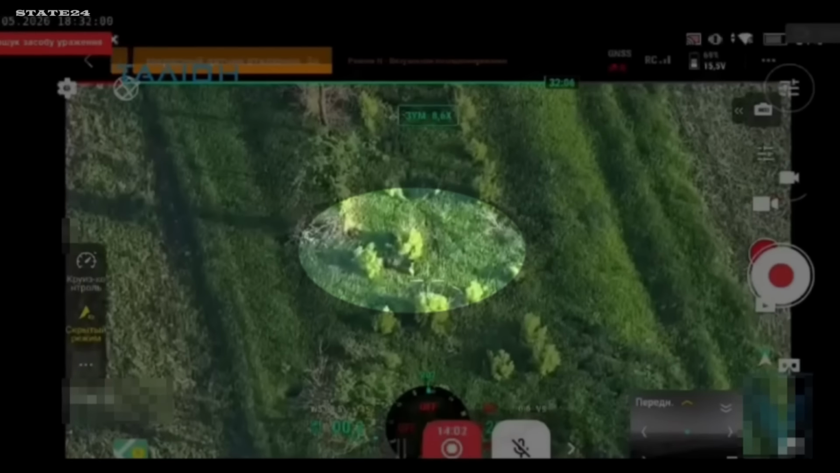This Russian soldier tried to escape the FPV drone by pretending to be dead, but the attempt made no difference. This is what the situation for soldiers facing drones on the front line has become.